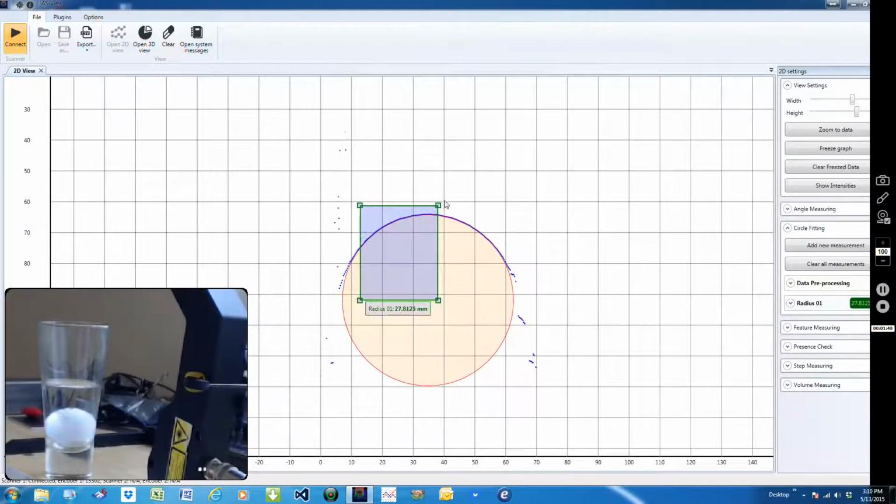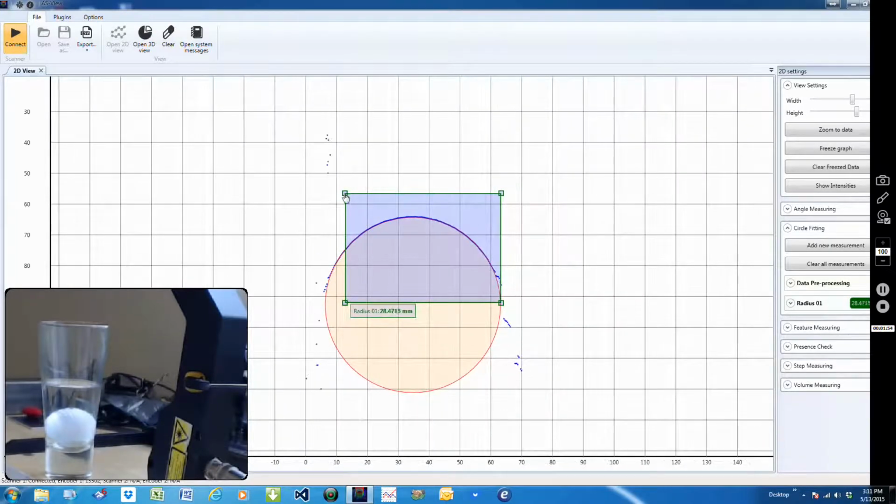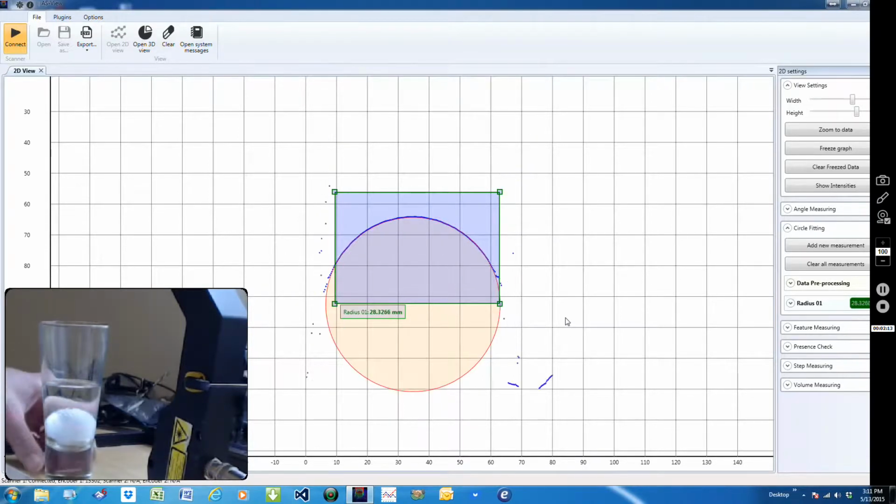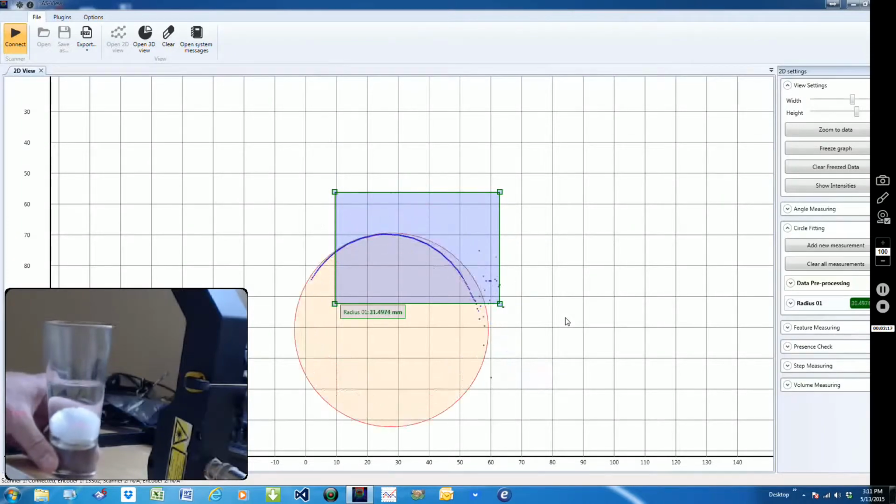So if you did want to measure this diameter, we can do that very easily as we're circle fitting this. There we go, a little bit better. And here you can see it's showing a radius of 28.3 millimeters. And so once again, as we move this in and out, you can see it's still making that 28 millimeter